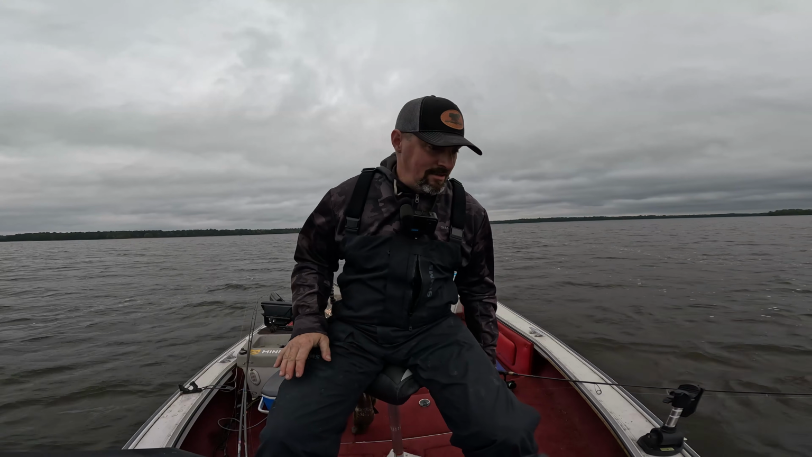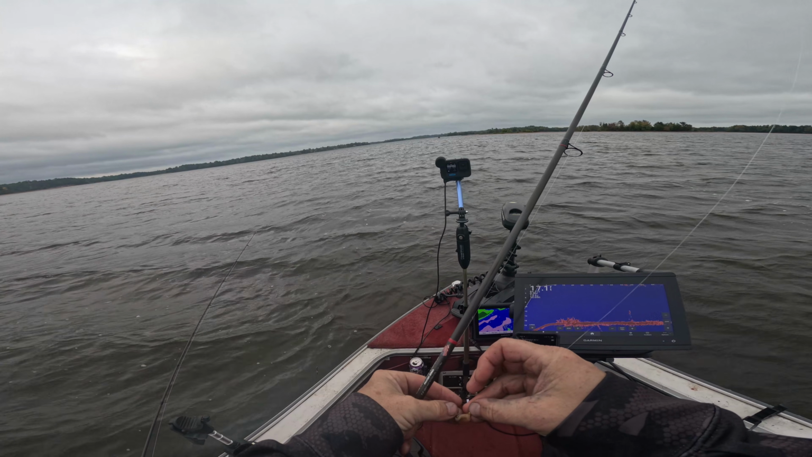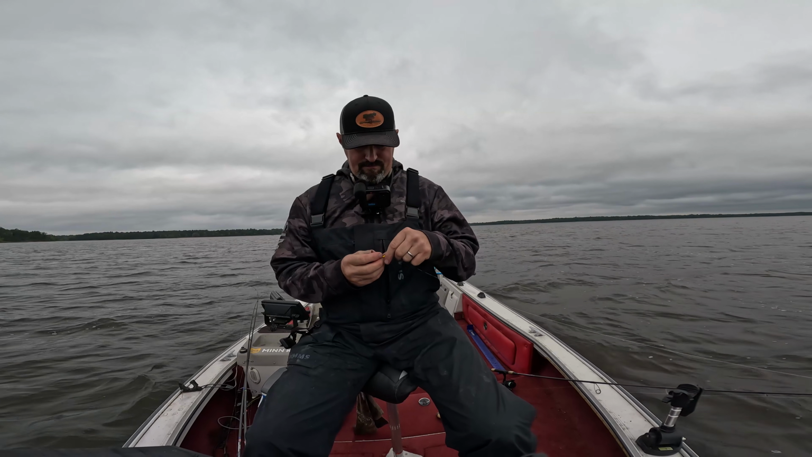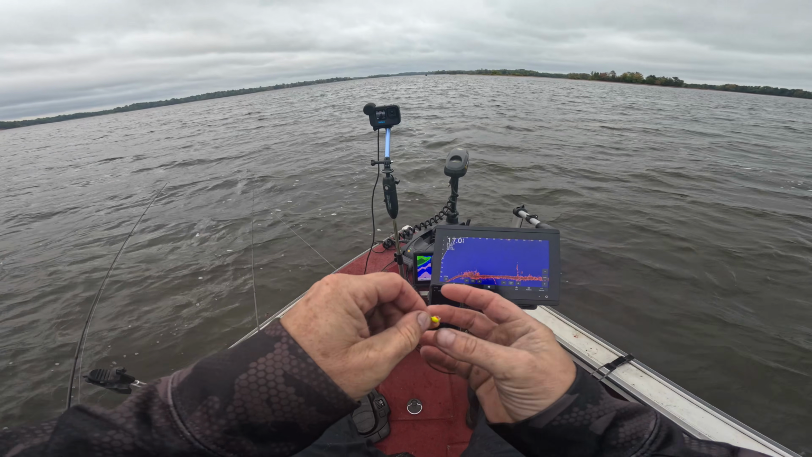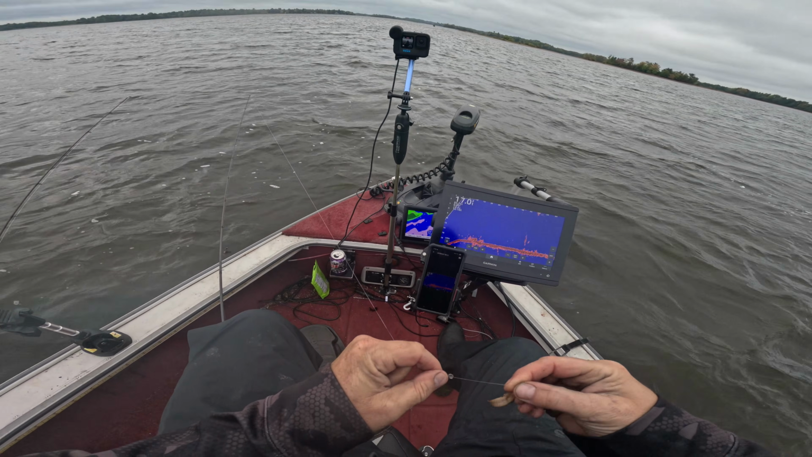Right back to the pile he goes. So, a 32nd ounce jig, just a little bit of a crawler on there. I also have a split shot on there. It's pretty hammered. I do have some small leeches too, and then I put a little split shot on there just to get me down there.